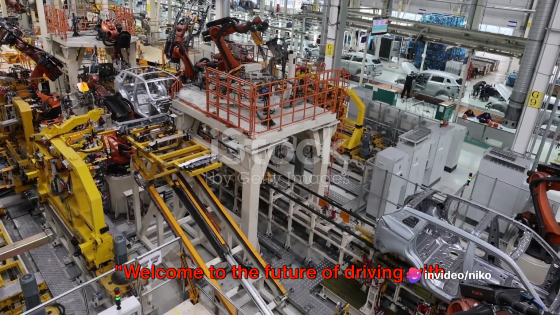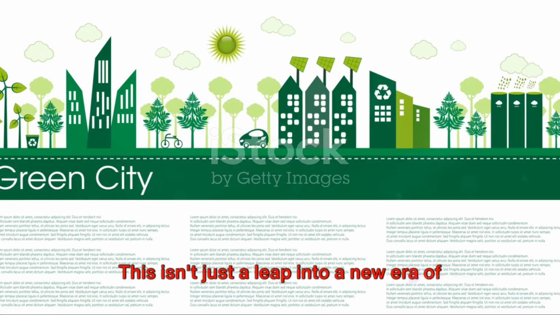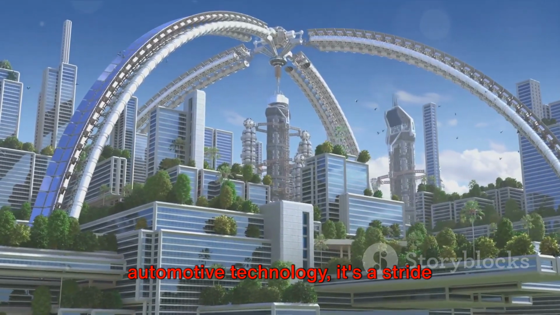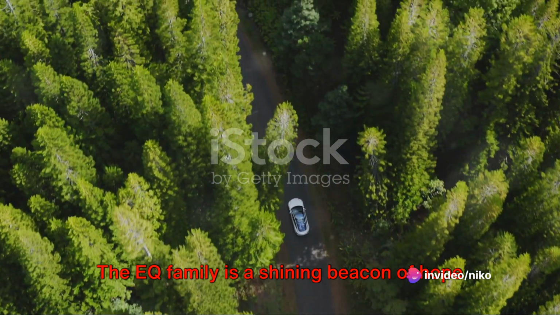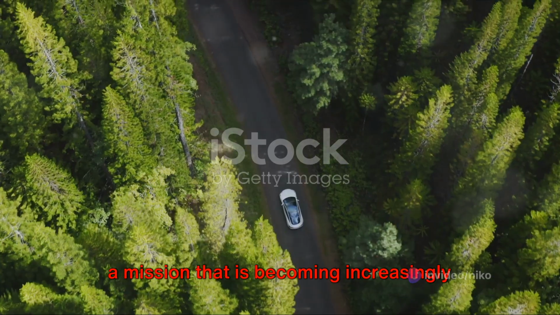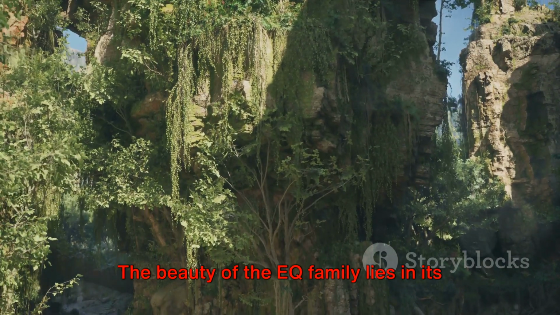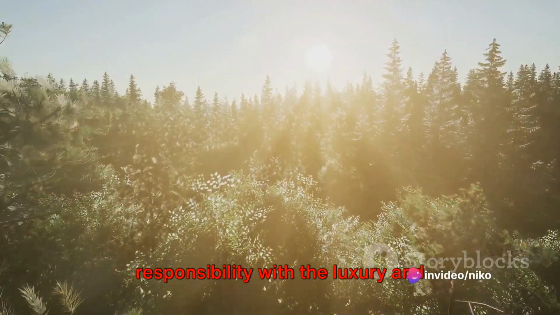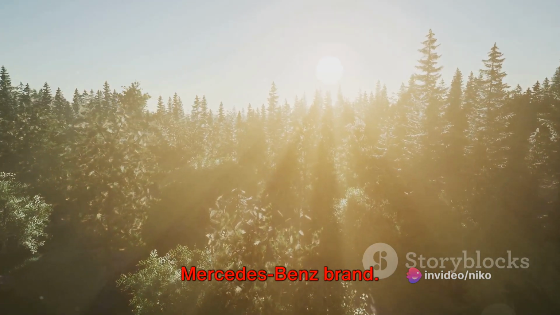Welcome to the future of driving with the EQ family, Mercedes-Benz's line of electric vehicles. This isn't just a leap into a new era of automotive technology, it's a stride towards a more sustainable future. The EQ family is a shining beacon of hope in the mission to reduce carbon emissions, a mission that is becoming increasingly crucial as we grapple with the reality of climate change. The beauty of the EQ family lies in its ability to harmonize environmental responsibility with the luxury and performance that is synonymous with the Mercedes-Benz brand.